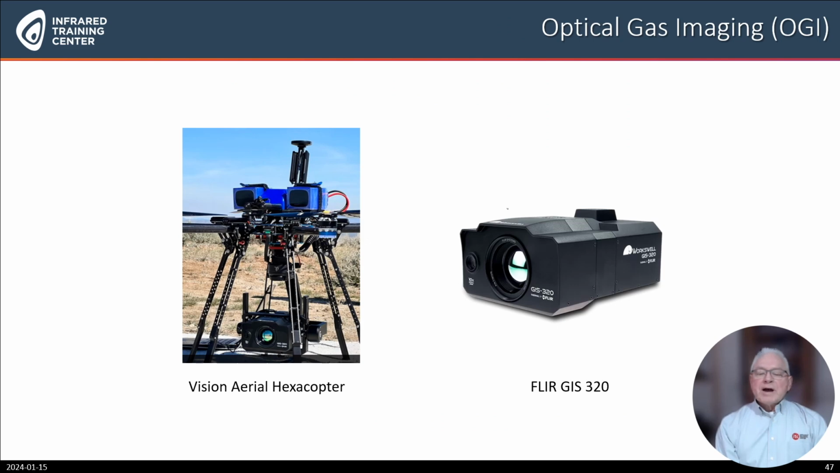In the 3 to 5 micron wavelength of the infrared spectrum, we find the midwave camera. The midwave camera is primarily used for inspection of leakages in oil and gas components. However, it may also be used in flat roof membranes.